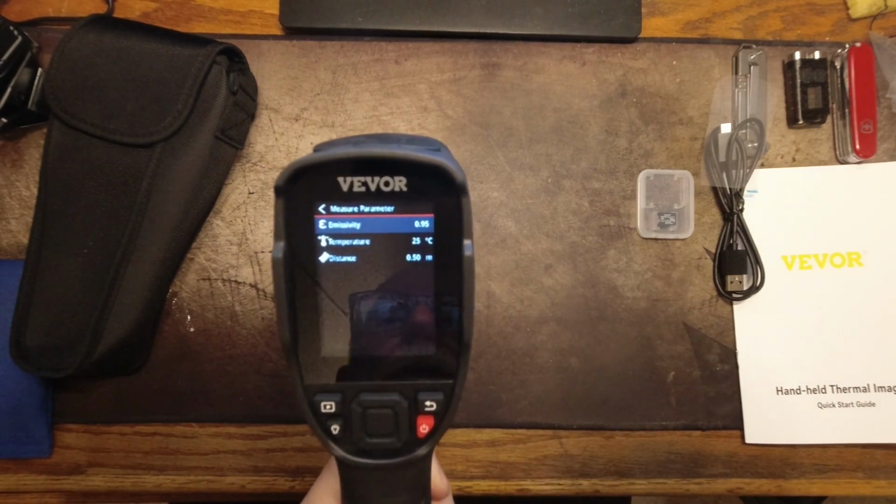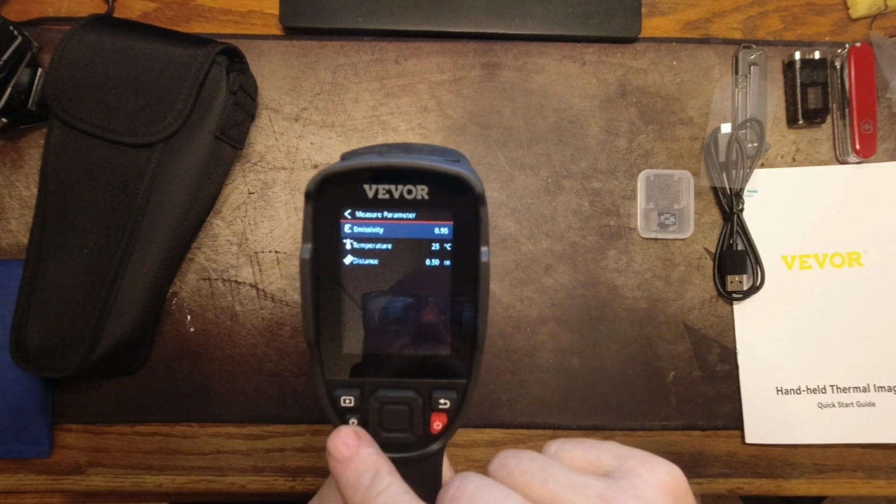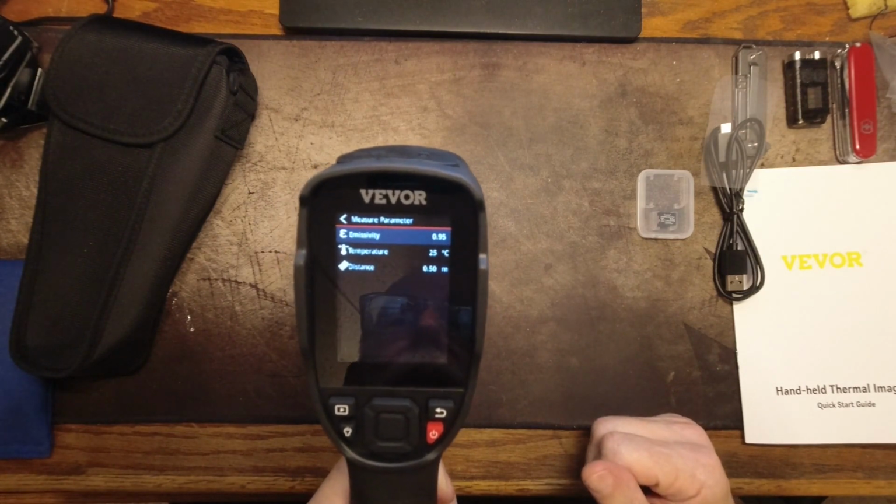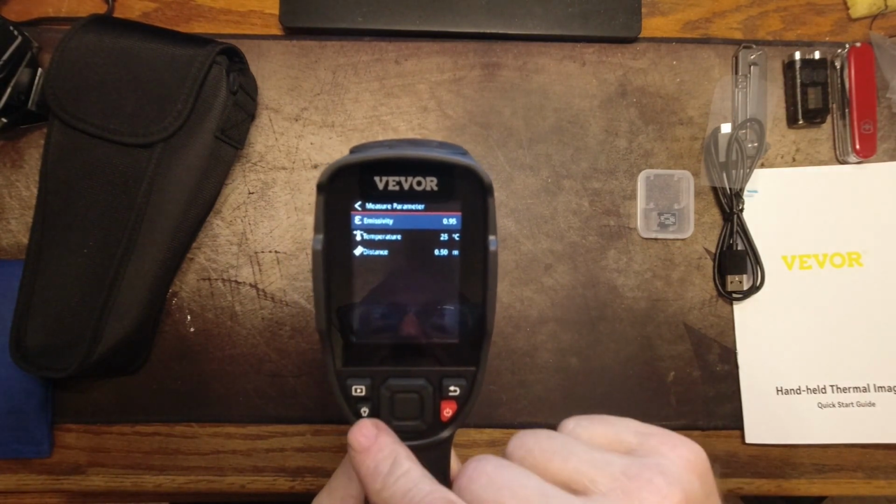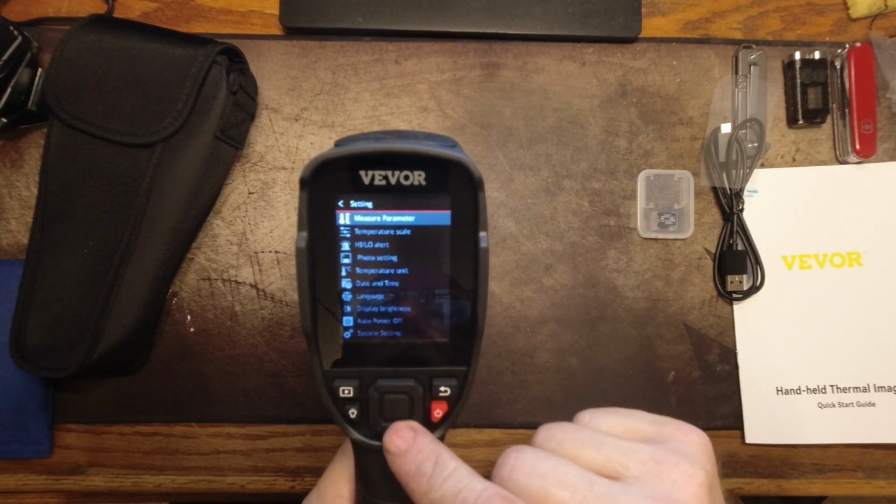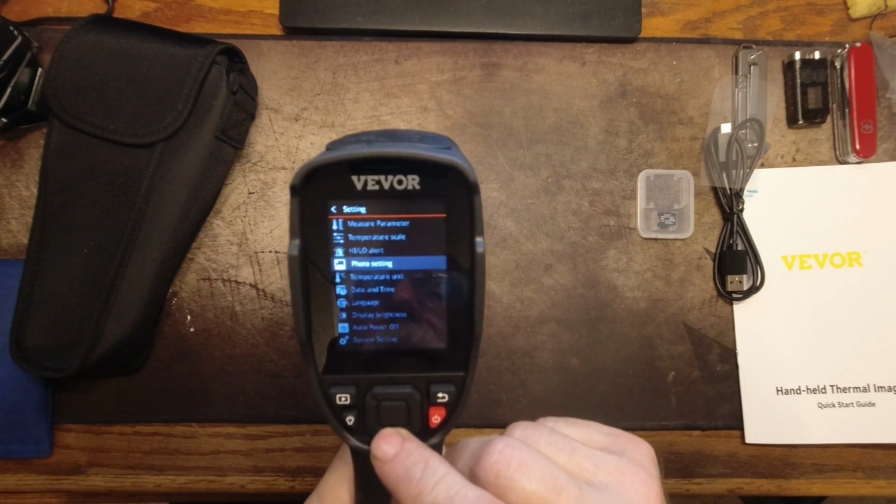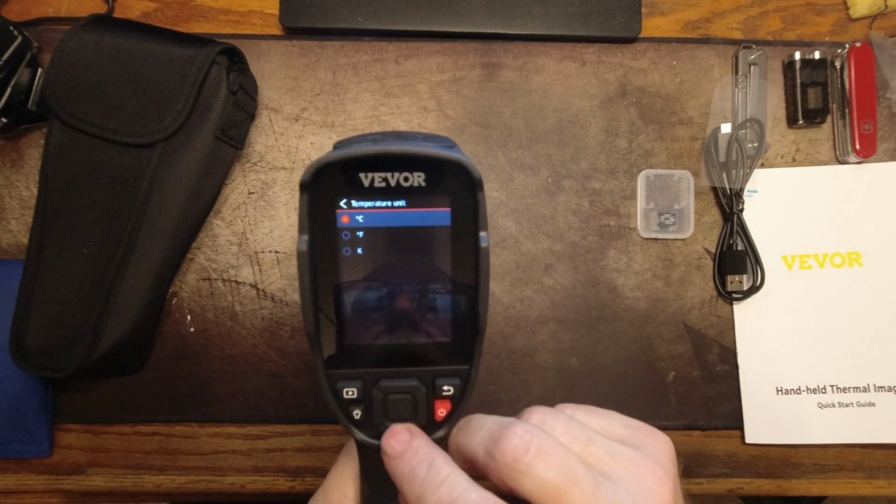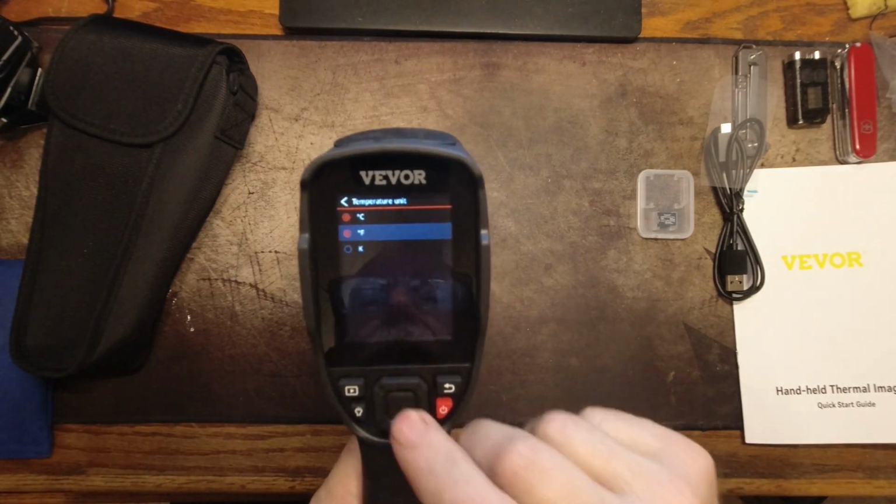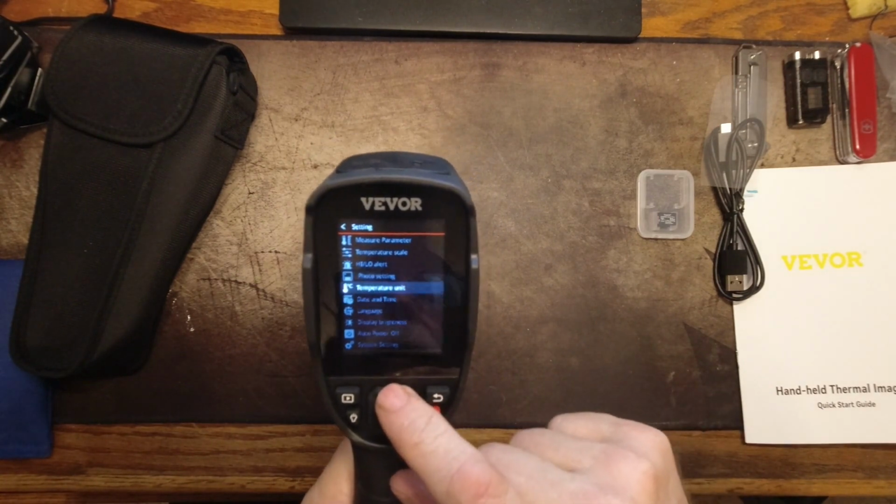And I'm sorry to you guys outside of the US, but I'm going to be changing this over to imperial units because I still have trouble figuring out how to translate Fahrenheit into centigrade and back and forth. I've never quite gotten comfortable with that. Distances, yes, but the temperature, not so much. So I'm going to go to temperature unit, and I'm going to change it to F. I can also change it to Kelvin or Celsius. And back.